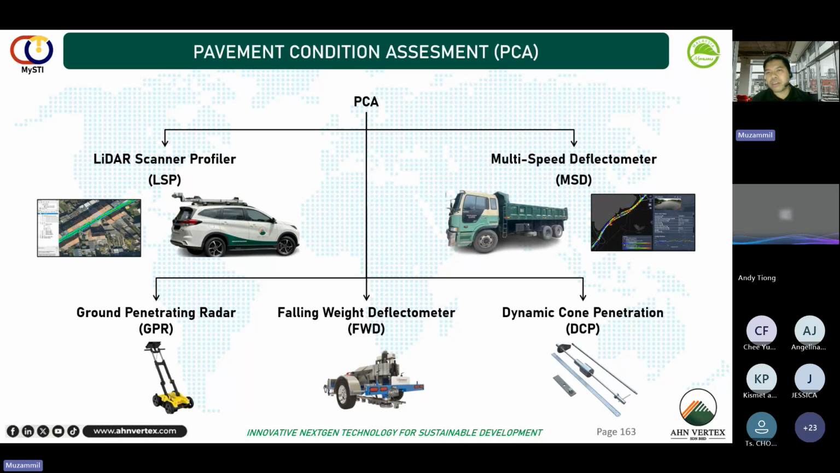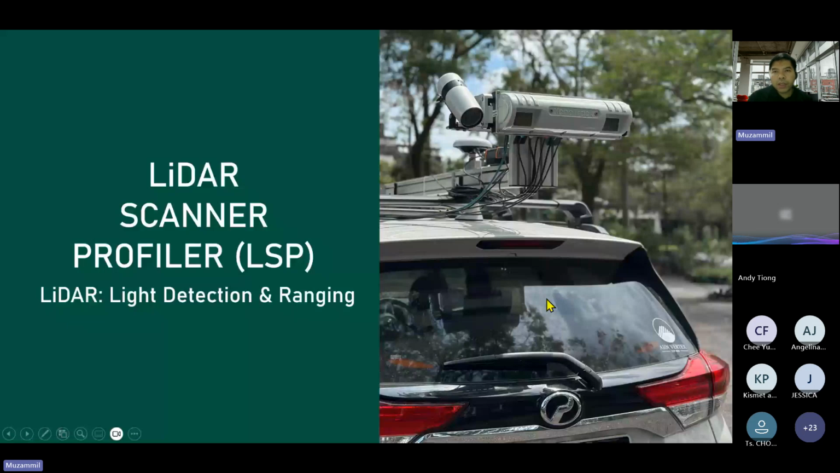What does structure mean? It means everything underneath the pavement surface. So it is special that way. If you are familiar with the falling weight deflectometer, the one right in the middle, this is the conventional way to investigate or collect data about structural condition. But MSD is the latest technology. Maybe if I have some time, I can explain a little bit. GPR and DCP are also conventional ways to collect data.